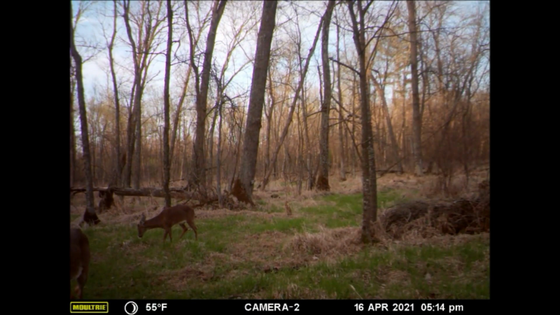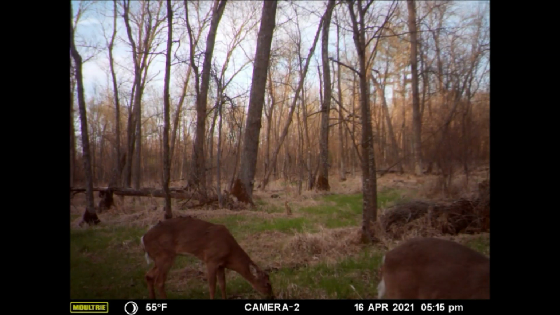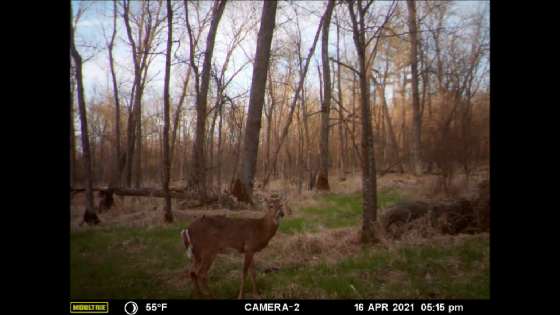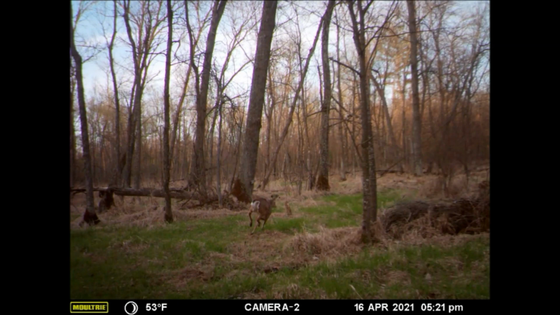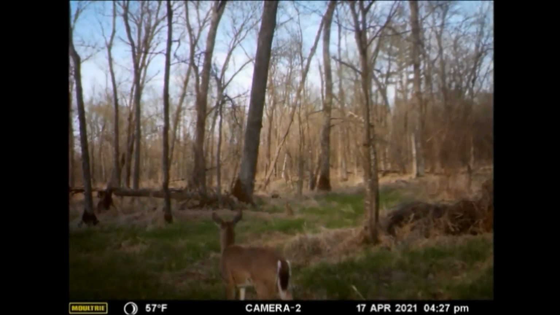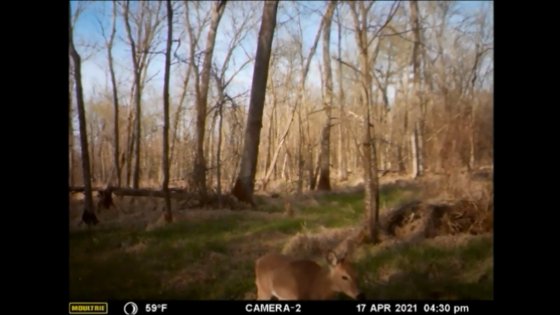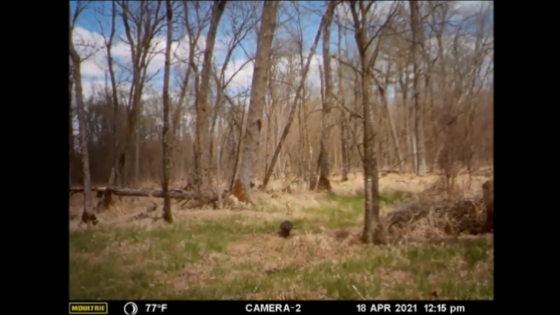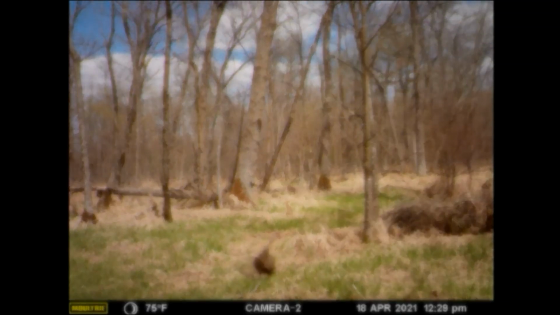And on the very next day, on the 16th of April, the button buck shows up for the first time since the 25th of March to tend the scrape area again, and he ends up chasing a doe up the trail. Now, was this a coincidence or not? The does continued to frequent the area after the button buck's appearance. But it was strange to see a few turkey hens closely checking out that scrape.